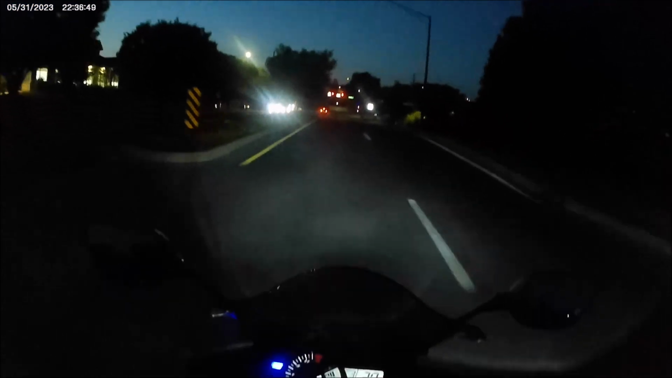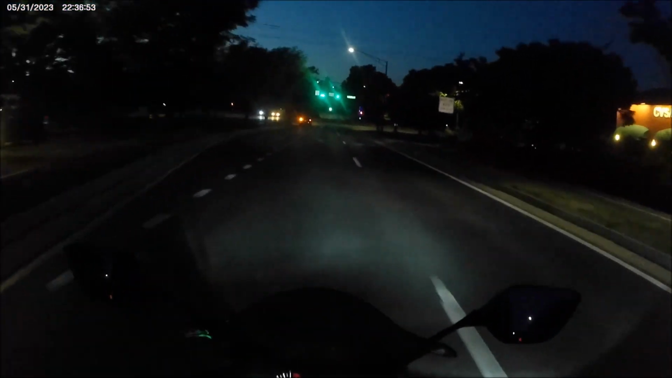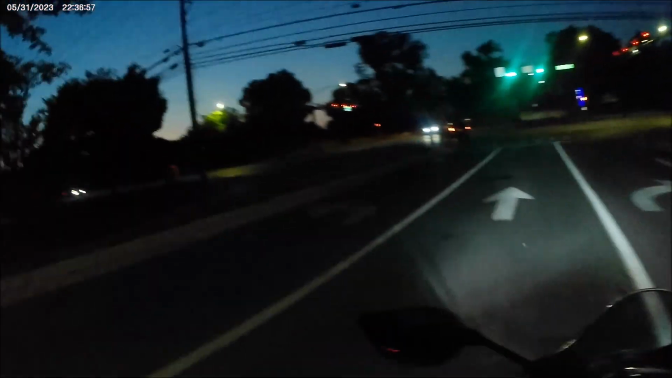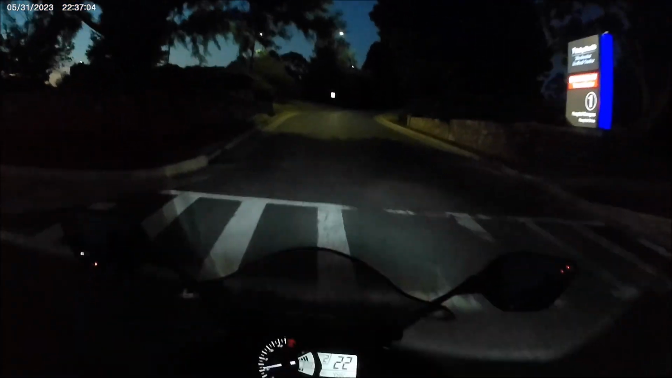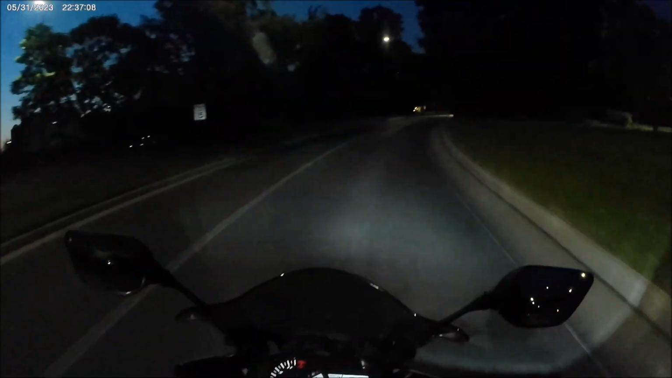So as we go this way, I think in the last video I did say that I was going the other way on the other road, but this one is gonna go this way, and we're gonna go see the hospital, the huge trauma 2 hospital. So it's a little continuation from the other video that I shot yesterday to test out the camera during the daytime. It was right after work.